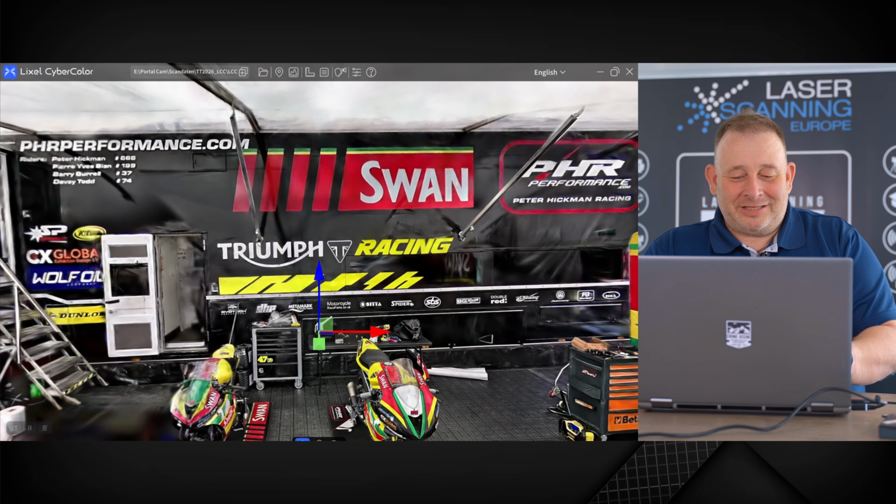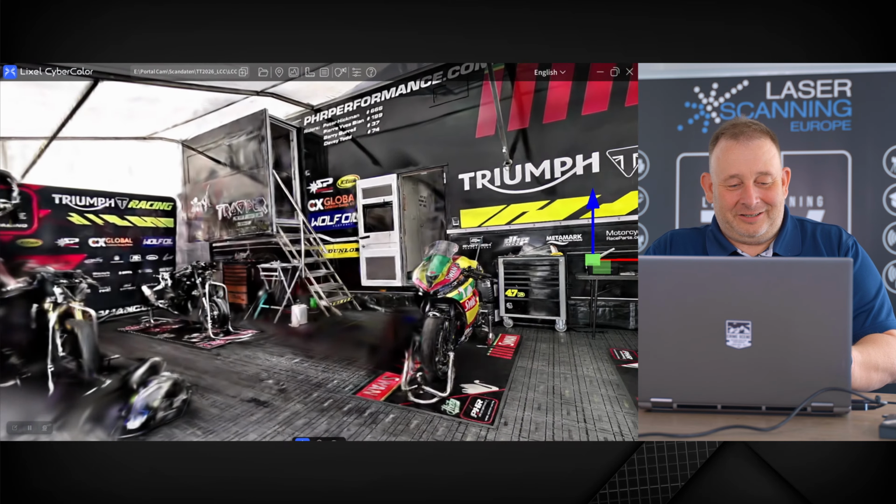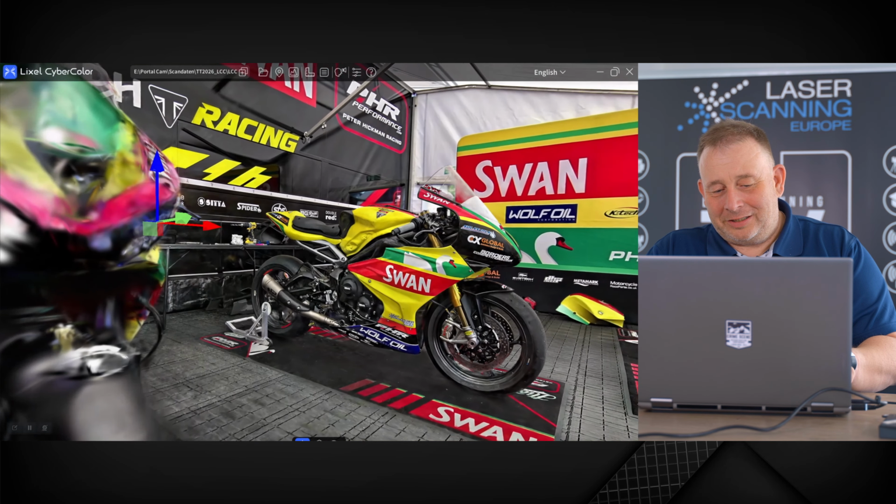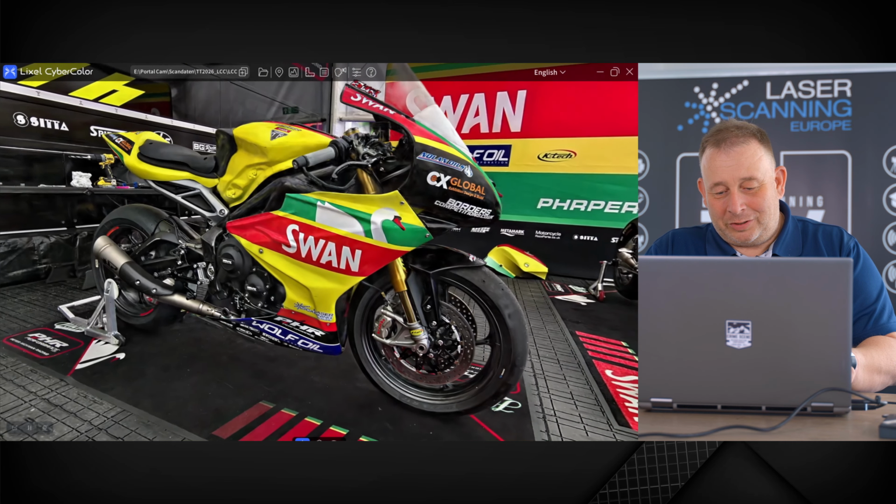Let us jump into the SWAN Triumph Trooper Racing tent. So we are now in the tent. I did this during the practice time this week, and I think I got done with this one bike because I think this one bike was finished. So we go close to this bike.